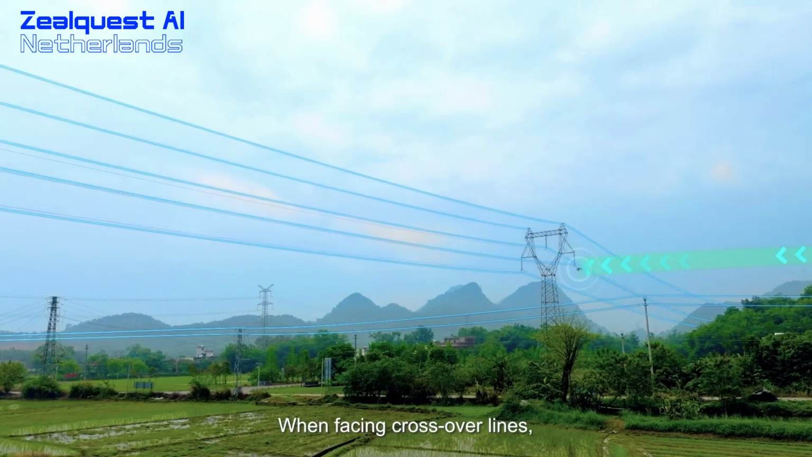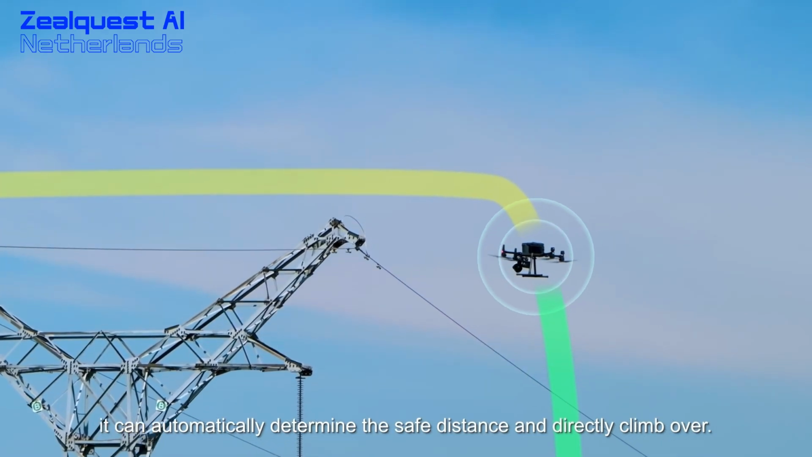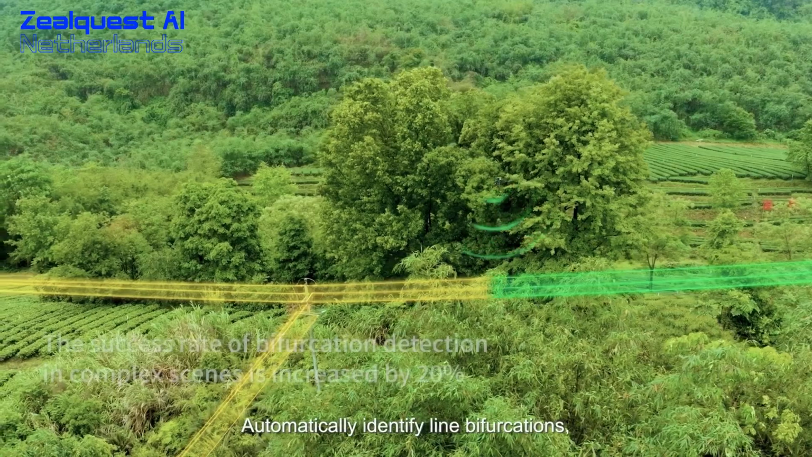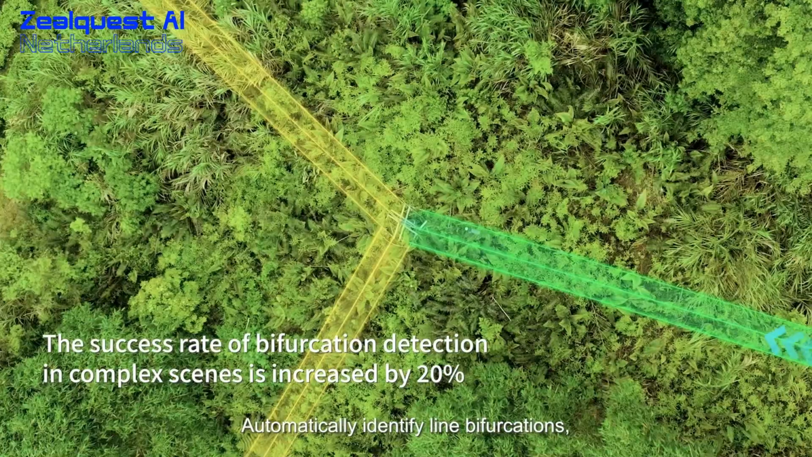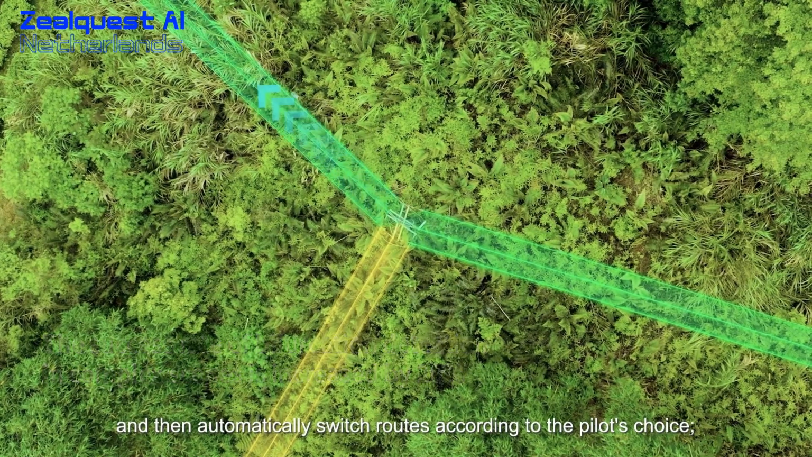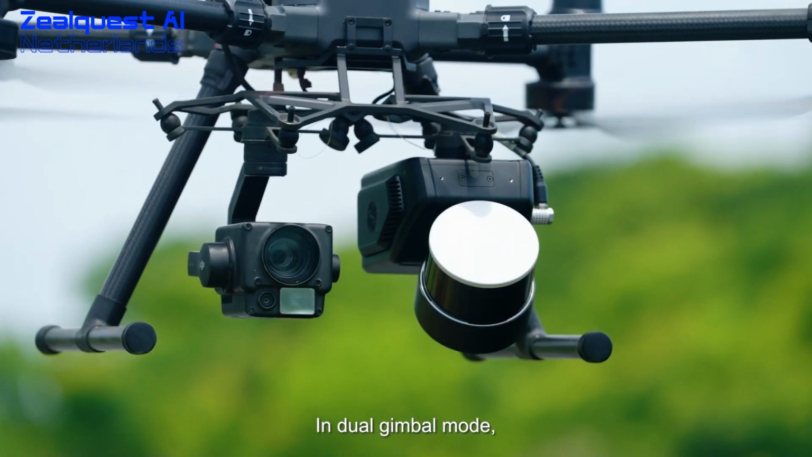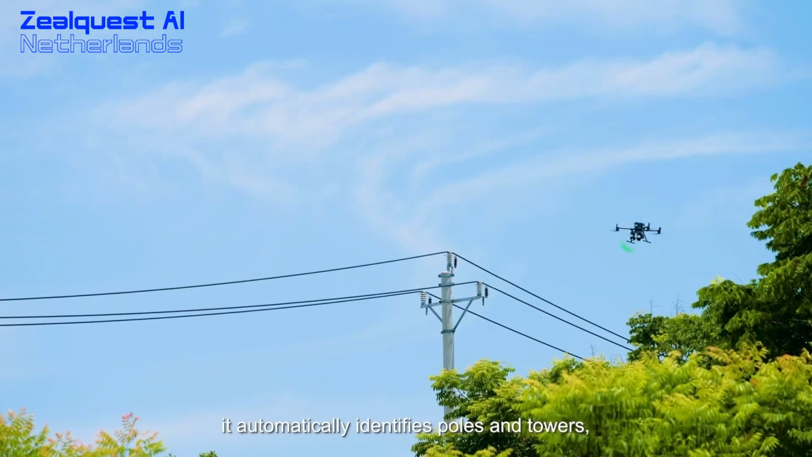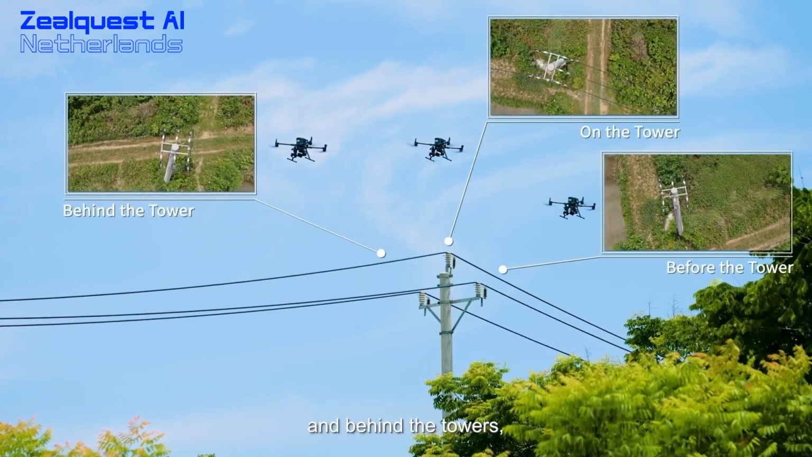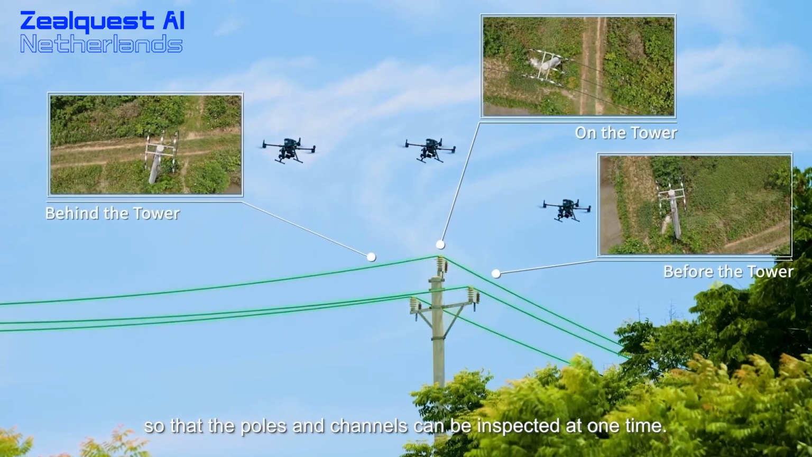When facing crossover lines, it can automatically determine the safe distance and directly climb over. Automatically identify line bifurcations, and then automatically switch routes according to the pilot's choice. In dual gimbal mode, it automatically identifies poles and towers and supports automatic shooting in front of, in the middle of, and behind the towers, so that the poles and channels can be inspected at one time.